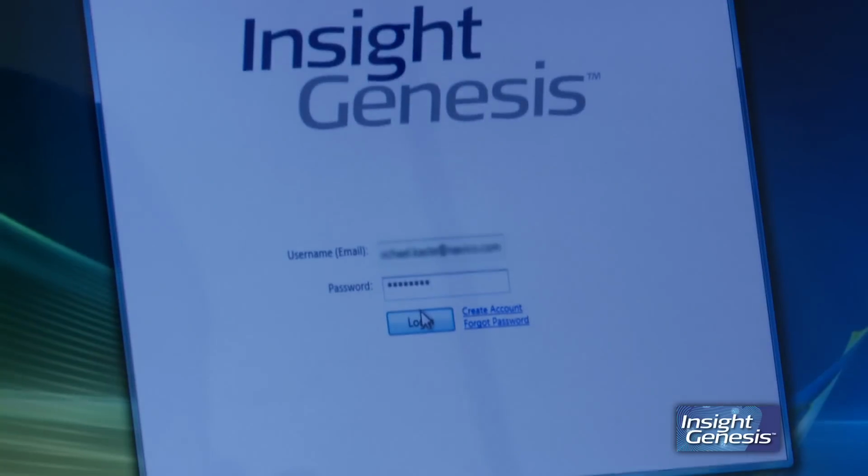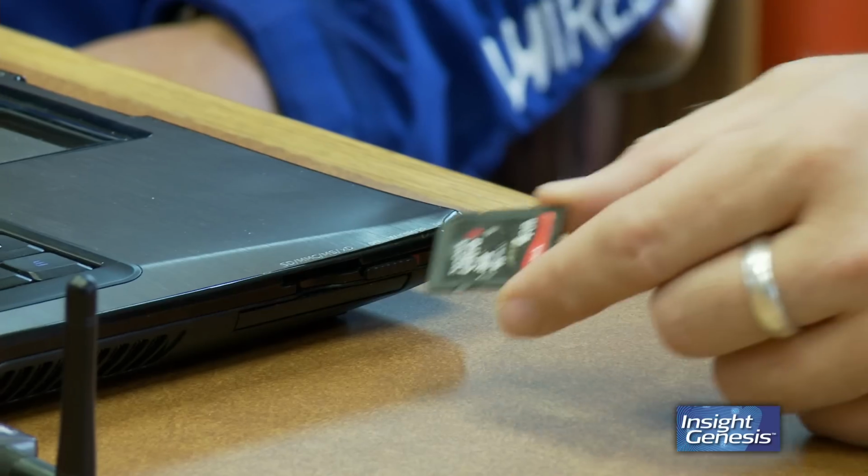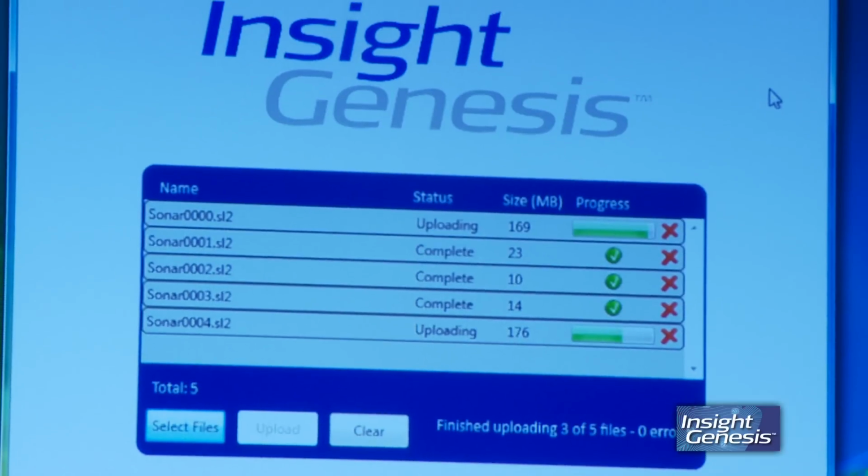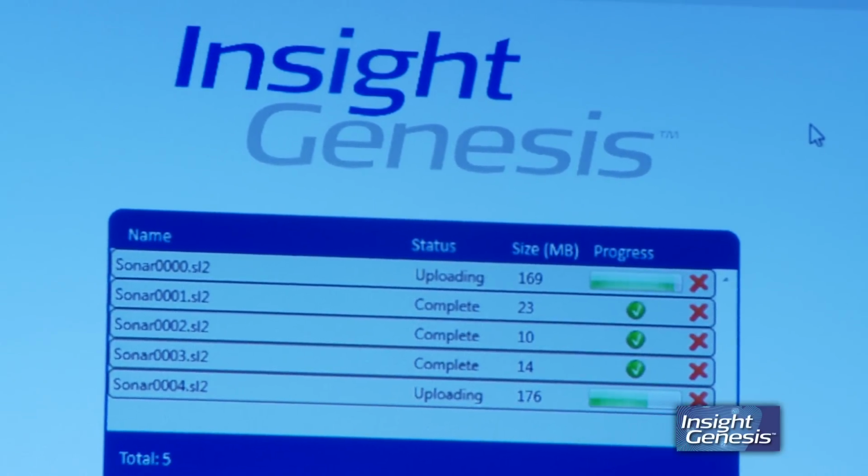Log in with your email address. I've inserted my SD card. You've selected all the sonar logs you want to upload. You just click Upload, and then it'll upload it to Insight Genesis. Well, we just finished the upload process, so the next step in the process is the view.